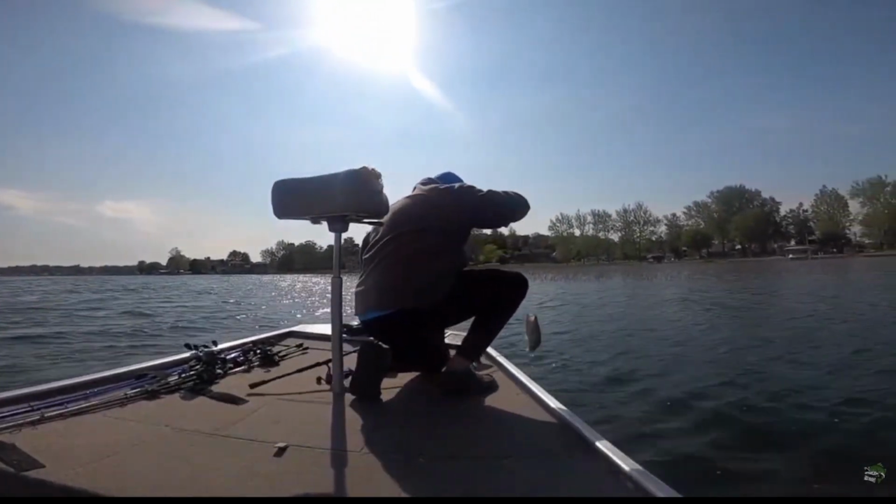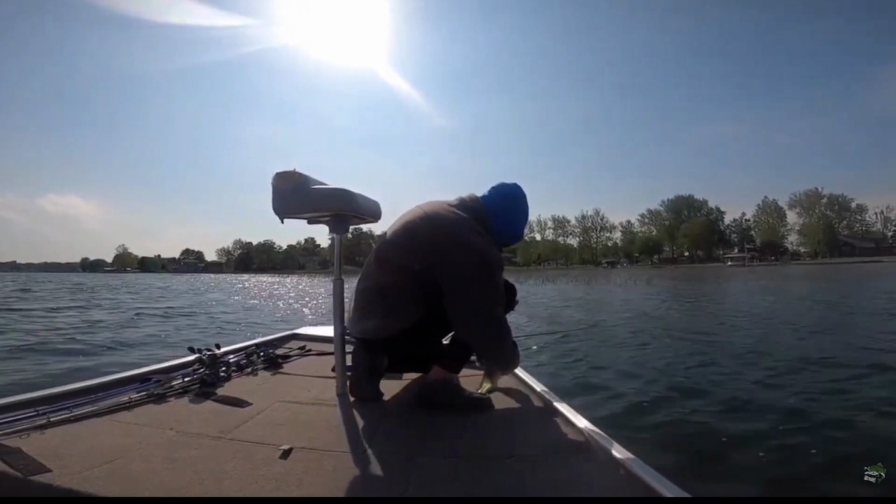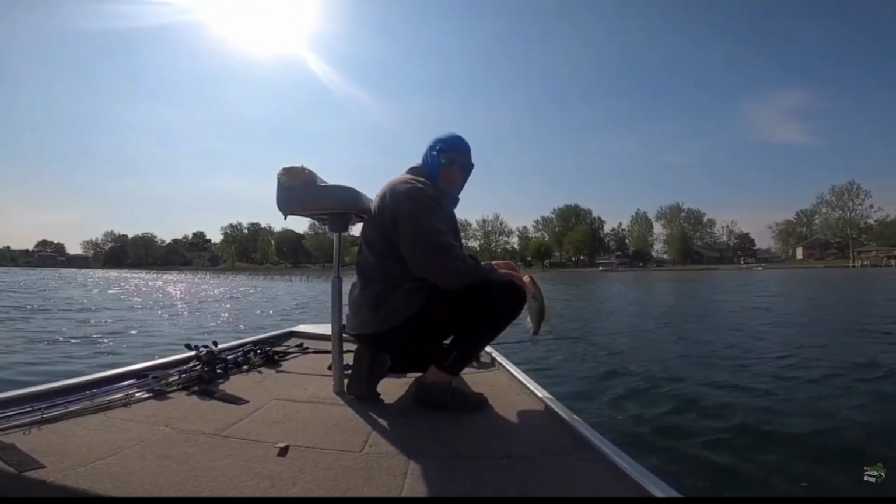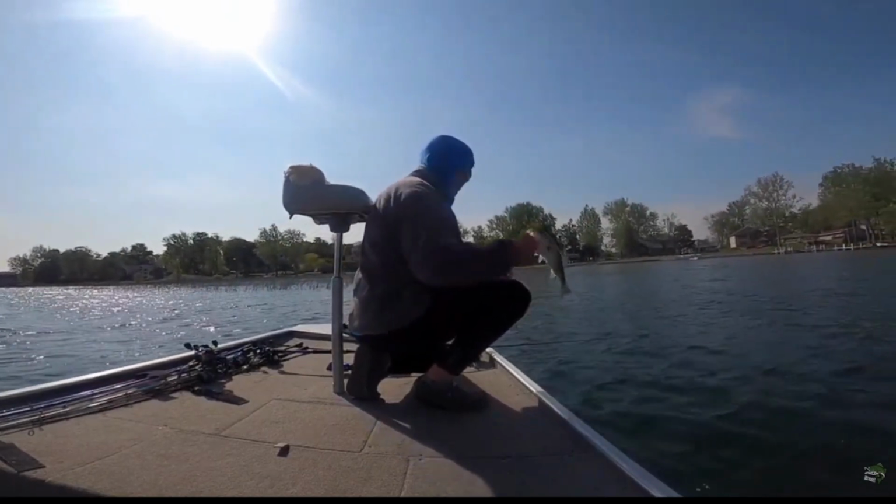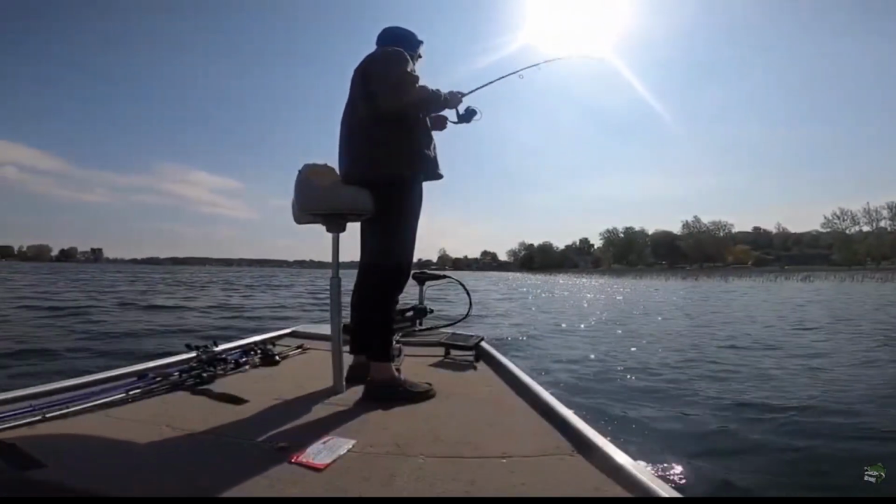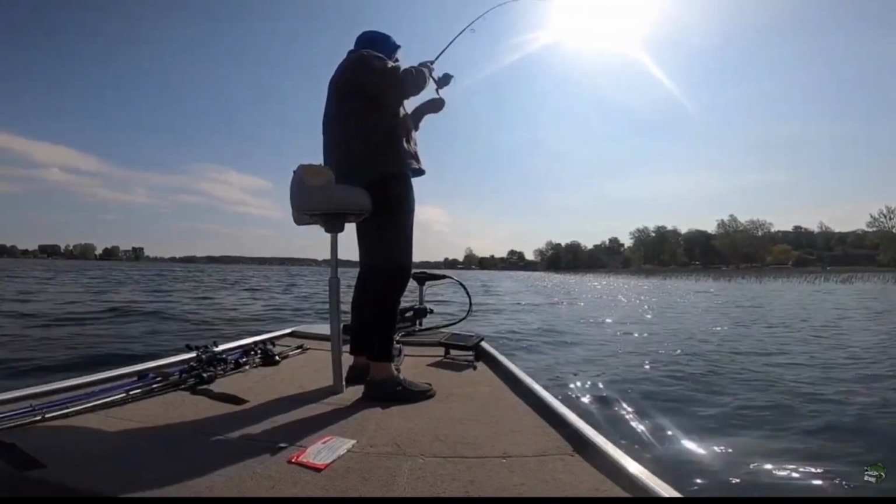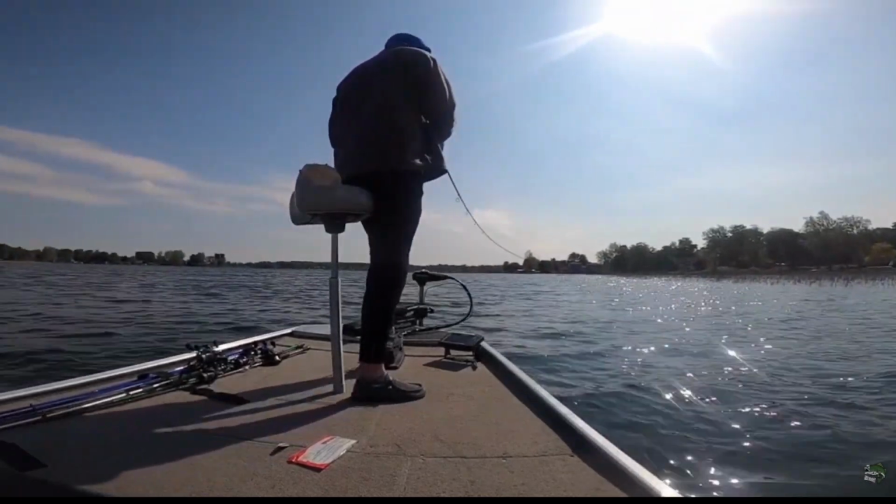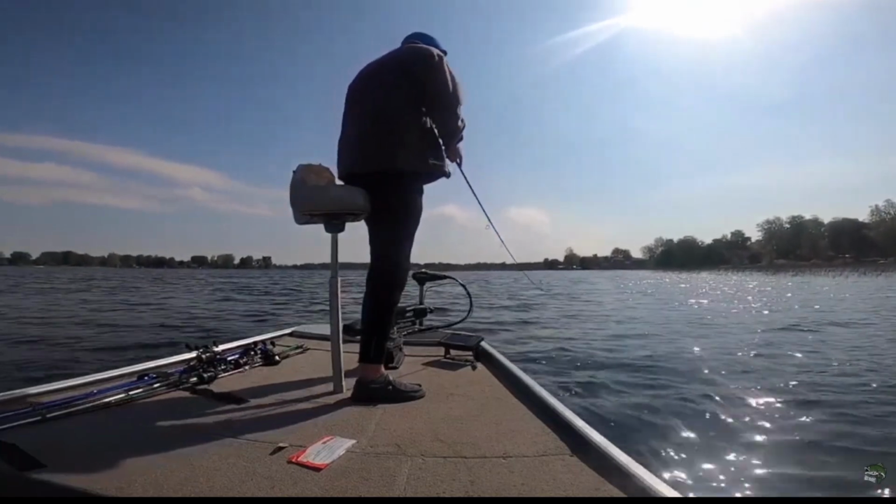Yeah, it's not a perfect system and I'm not catching giant fish, but I'm catching a lot of fish. And eventually, as you work your way through this lake, you're gonna catch some better fish. You just have to fish the moment, right? So a lot of times on the water, what we need to do is really focus on what are the fish doing, how do I meet the fish where they're at,